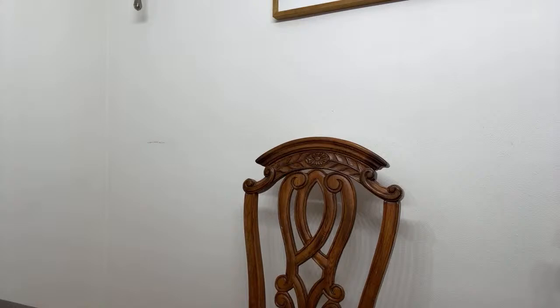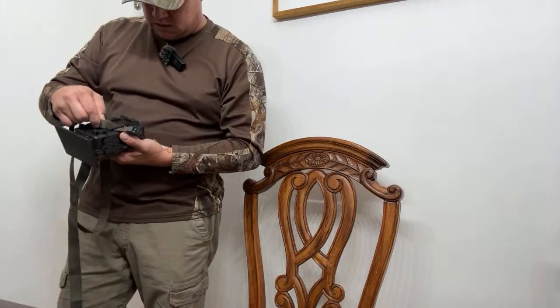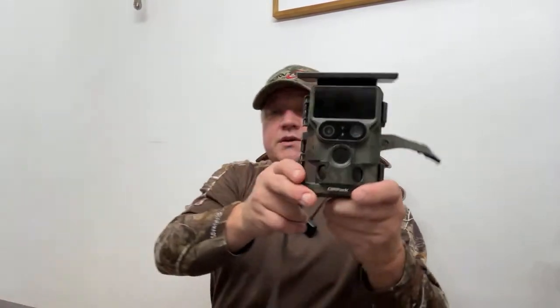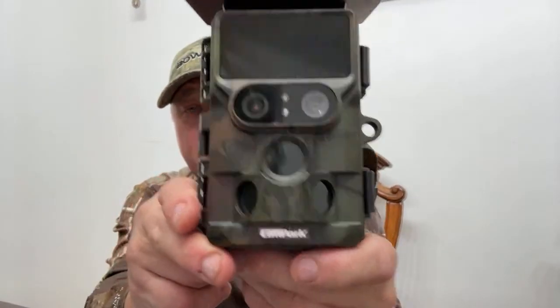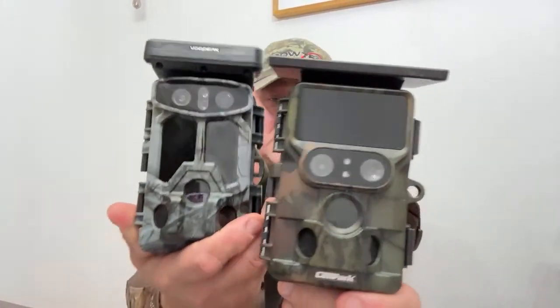Now this thing here, this Camp Park and VooPeak. VooPeak is a subdivision off of Camp Park. This camera here that I have says Camp Park on it. I'll show you the differences here in a second. But this right here is the camera. This is the TC-22, and it says Camp Park on there. Okay, so that's the TC-22, and this is the TC-07.